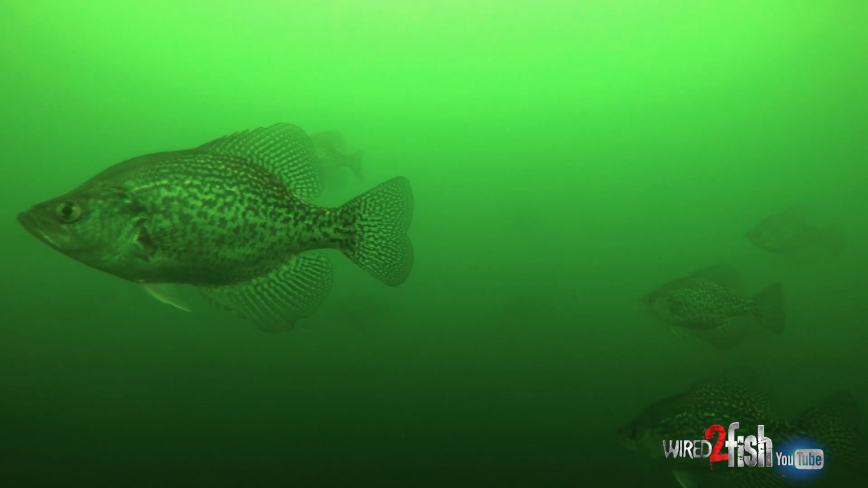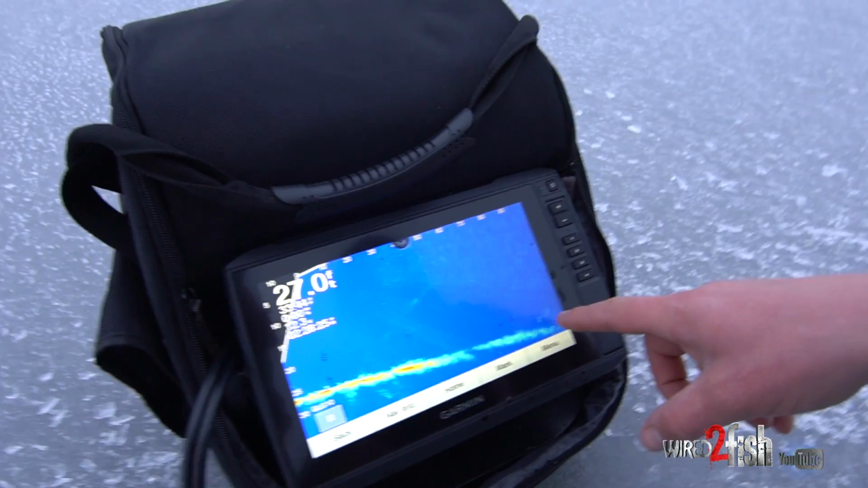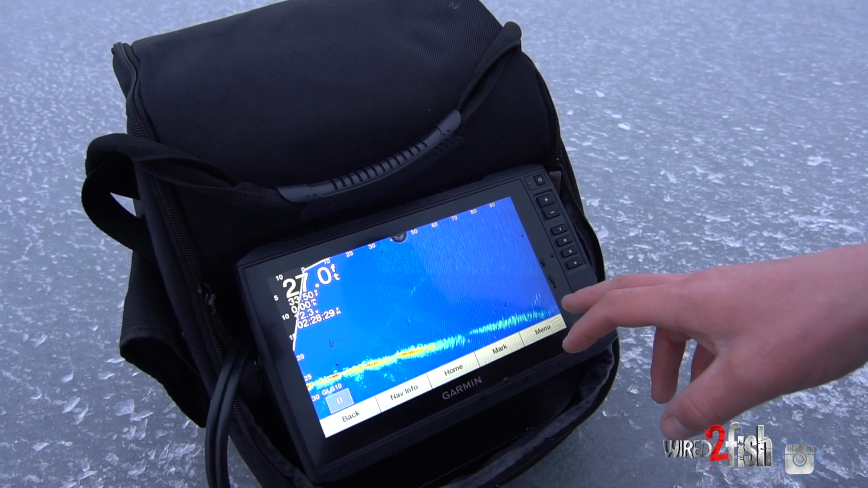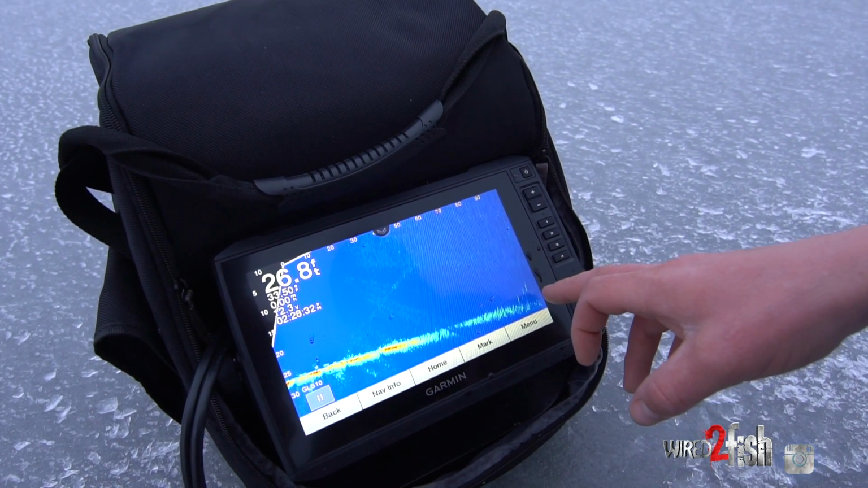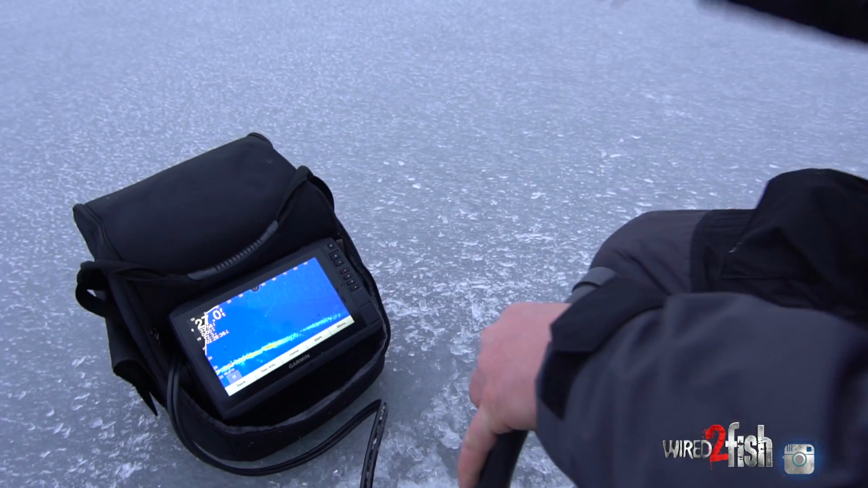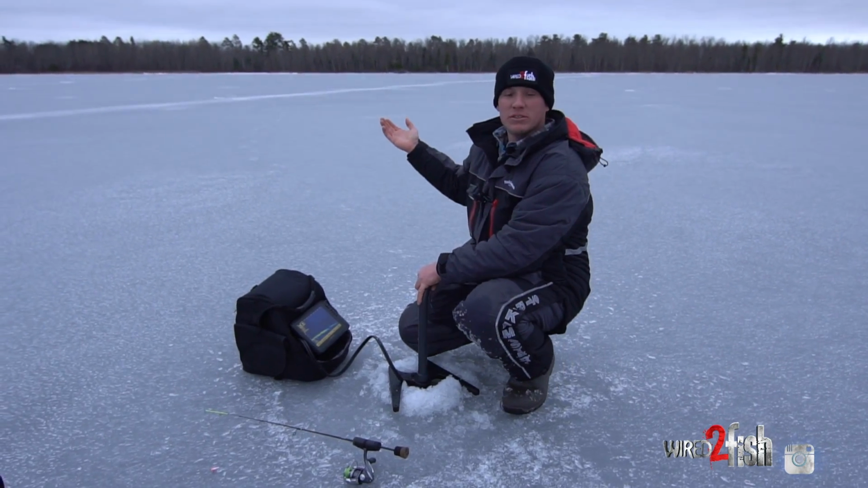I can just barely see the hash marks. If you look real carefully, right there, it doesn't look like much, but that is a very, very good thing to see. That's all I need to see in order for me to go drill a hole 100 feet that way. I'm out on the middle of a frozen lake.